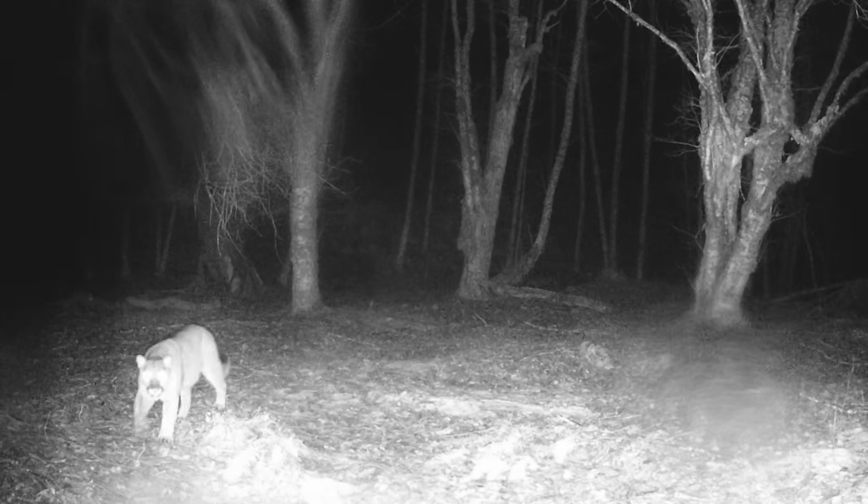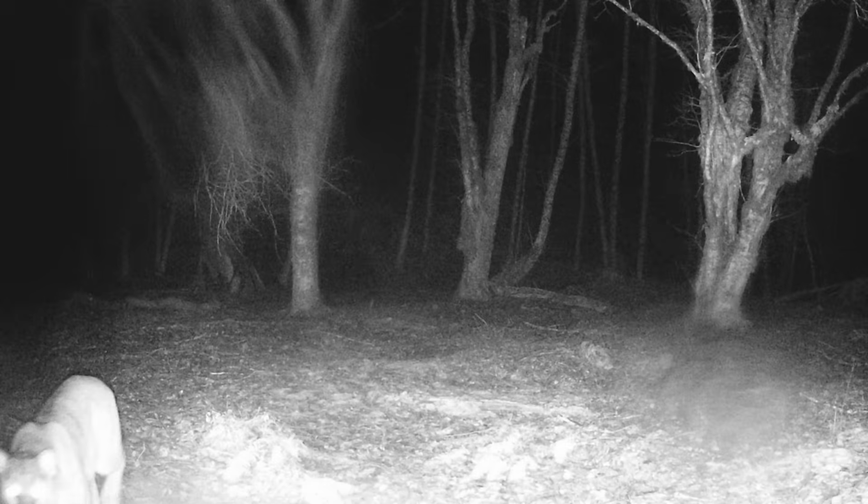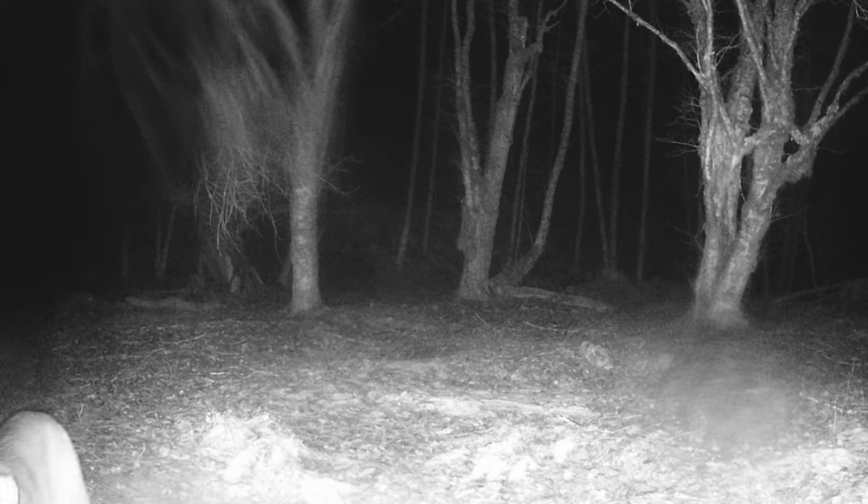This is really amazing nighttime video of this cougar coming up and chewing on my camera. I've only had 2 of them over the years chew on the cameras, but I documented it. Here it is. It broke the latches on the camera, but it survived, and we got some great video from it.